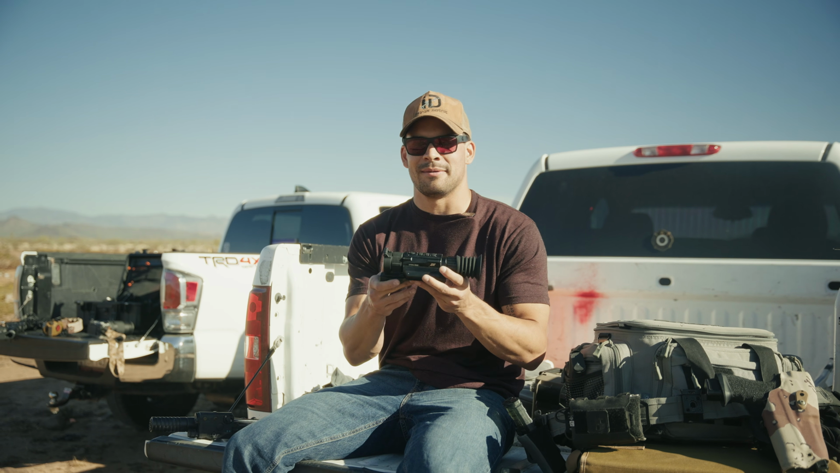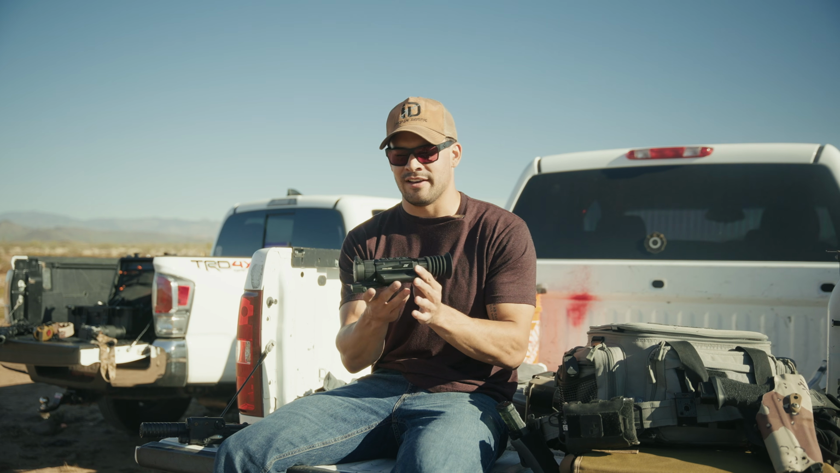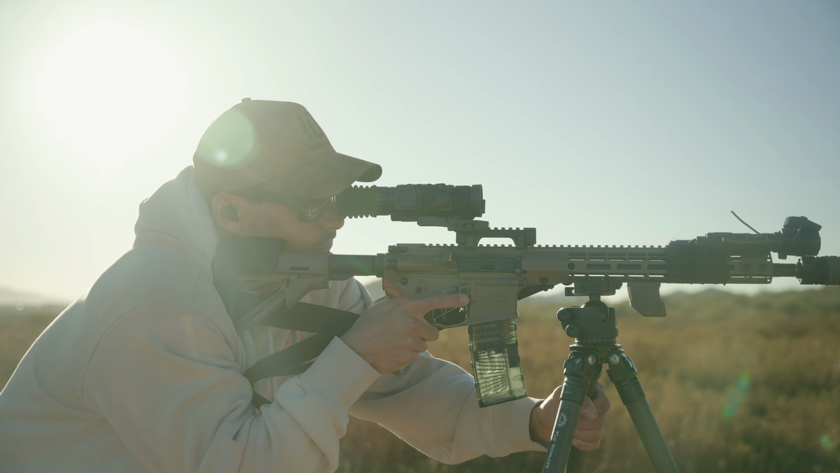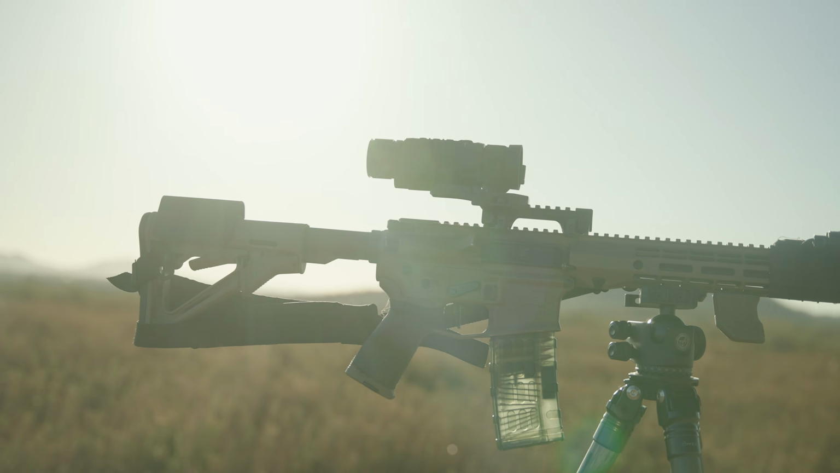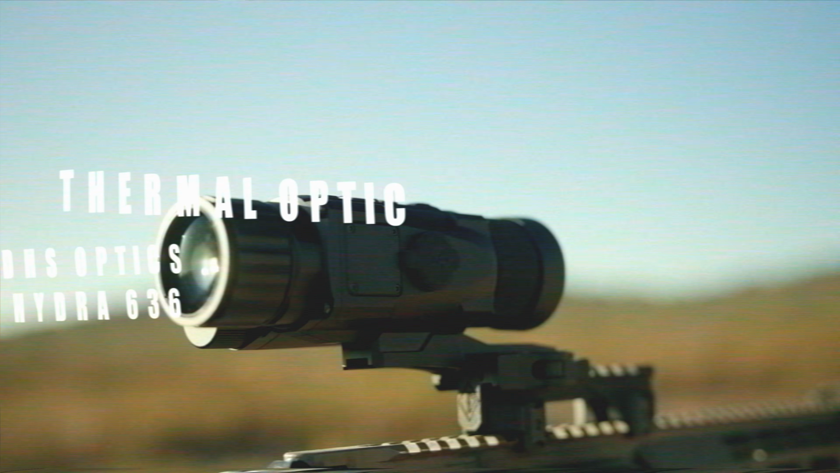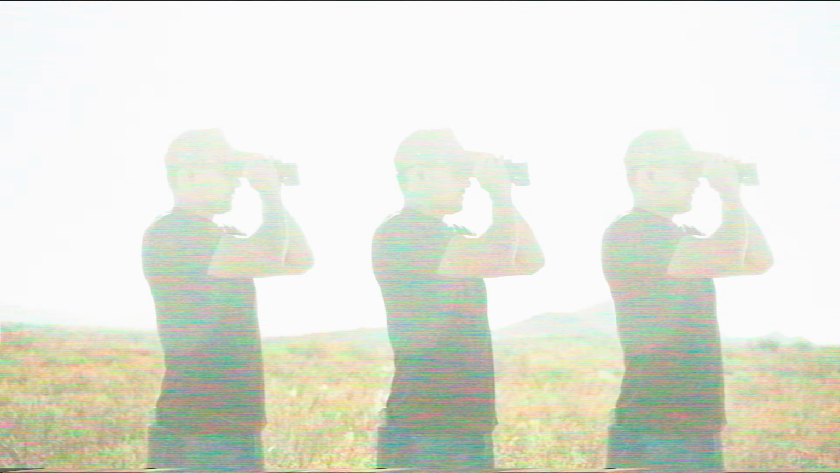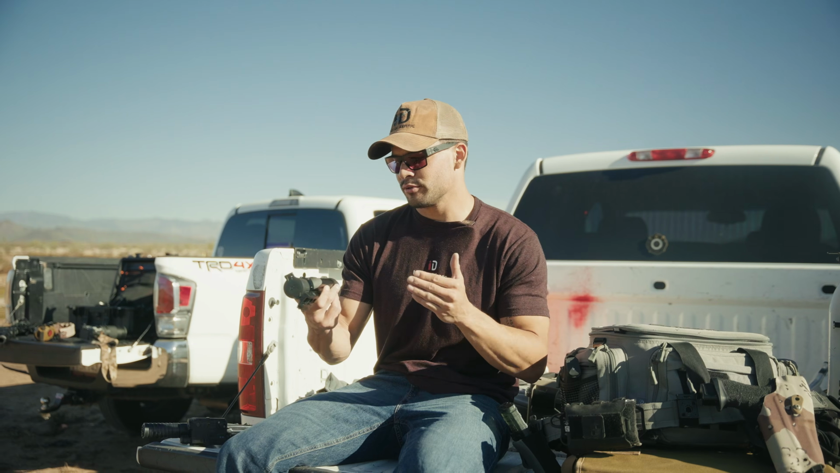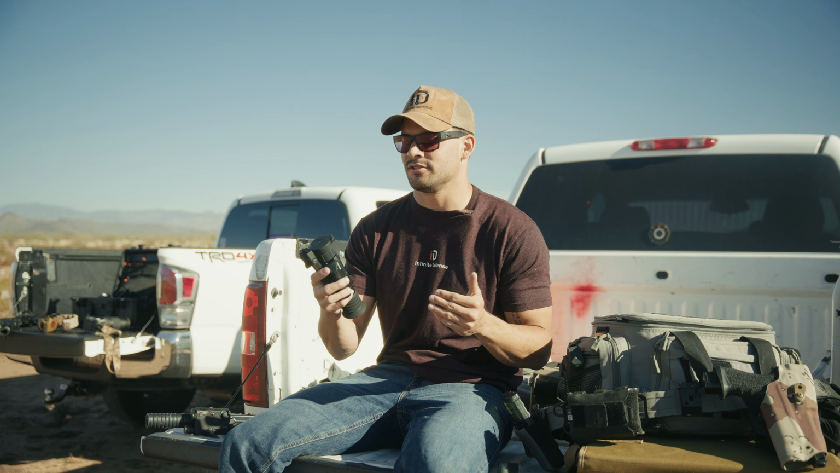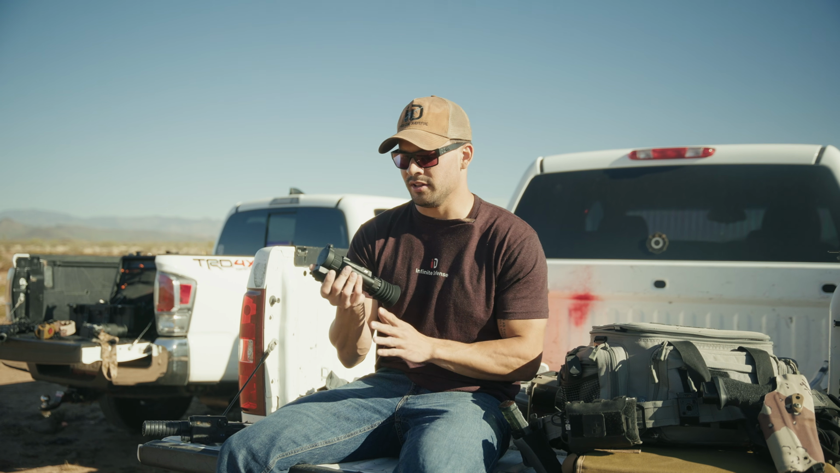We have the DNT Optics Hydra HS 635 thermal optic. Super cool thermal optic. It has a 640 by, I believe, 512 sensor and a 35mm objective lens.